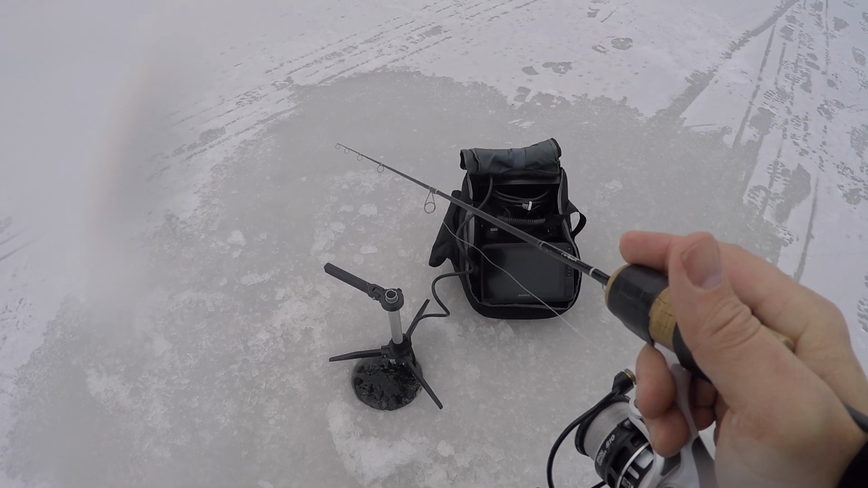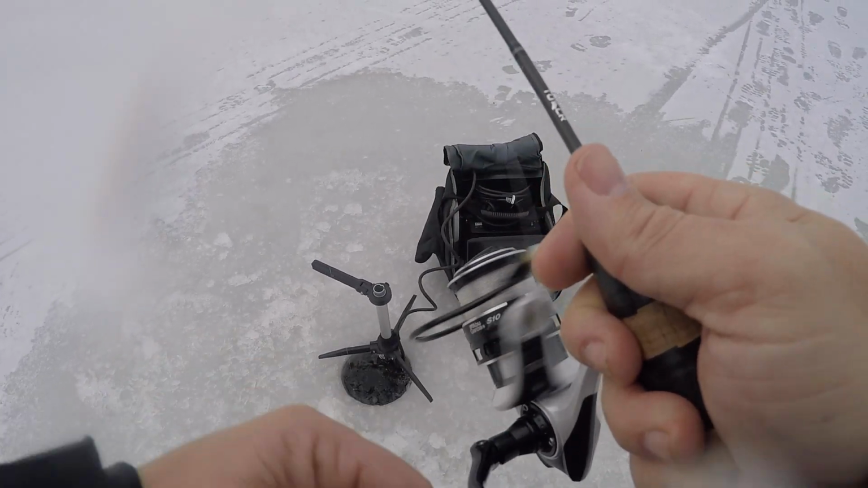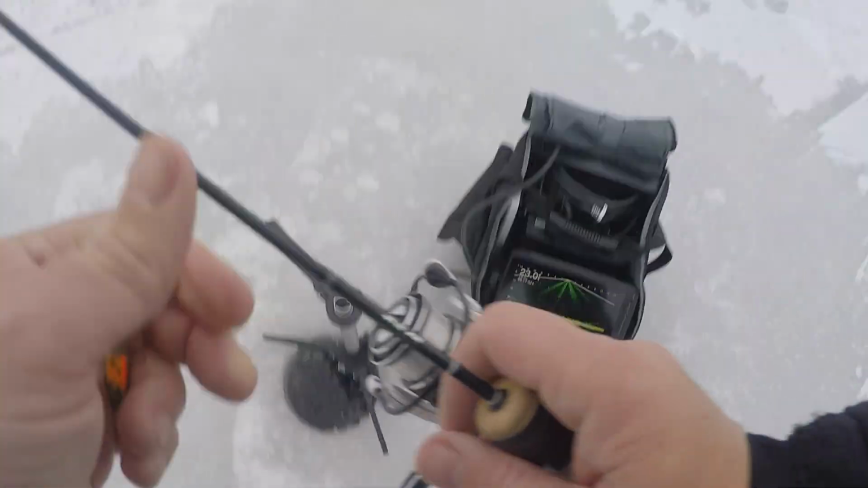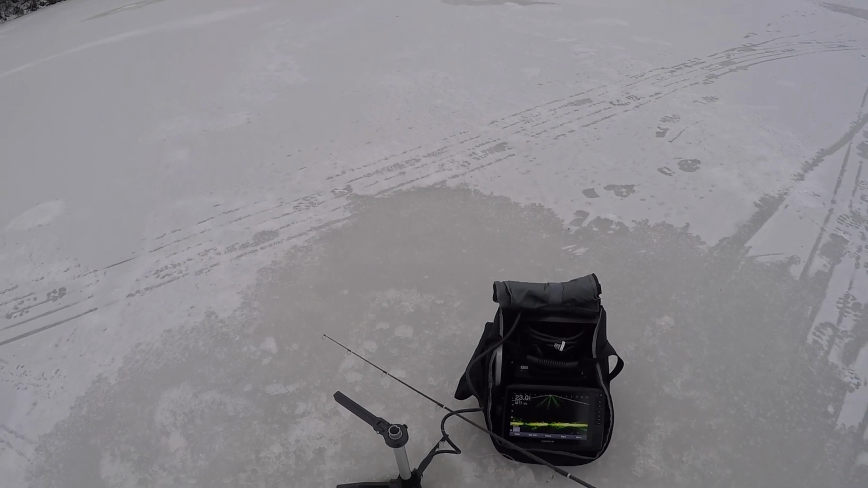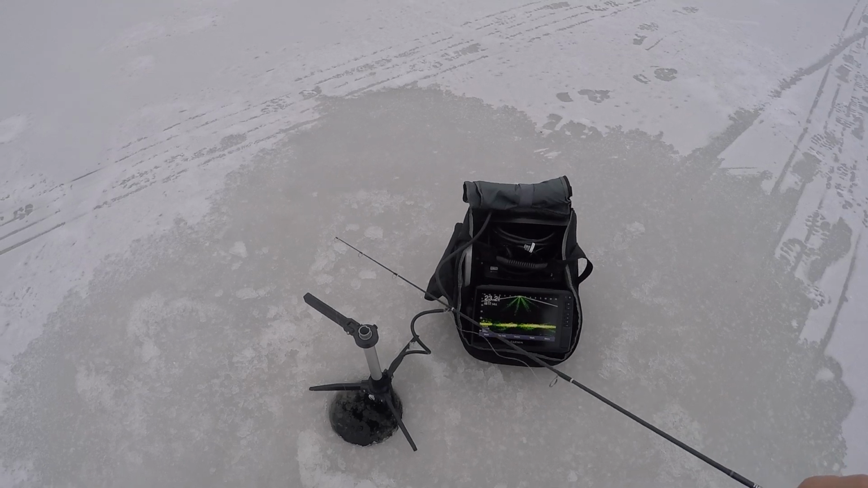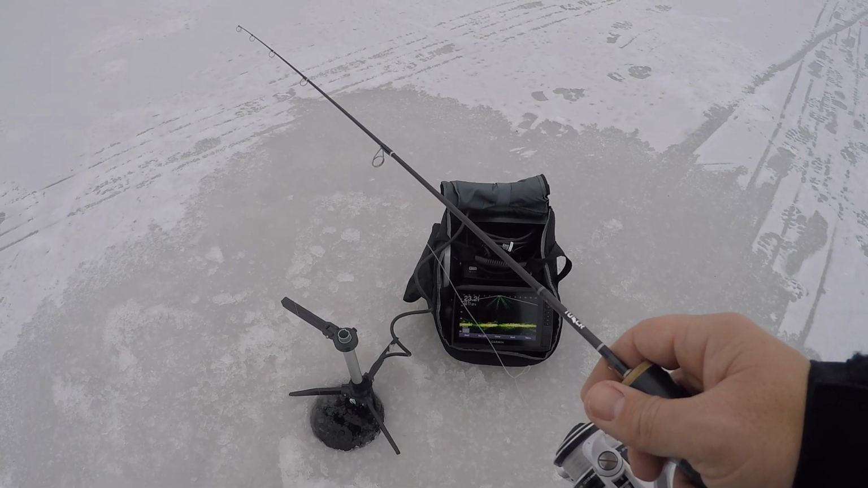Just using that little flapper that's on there to attract them. Okay, let's move around and see what there all is out here. There's a bunch of bluegills down there. I don't have any bait on there.